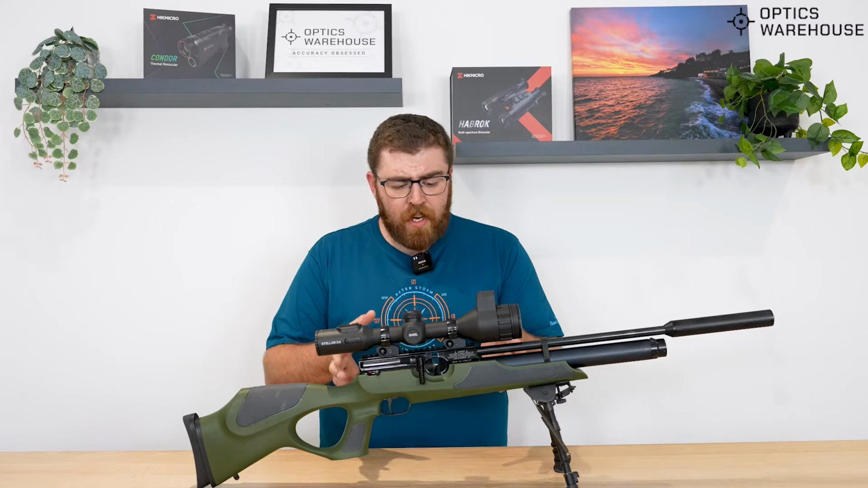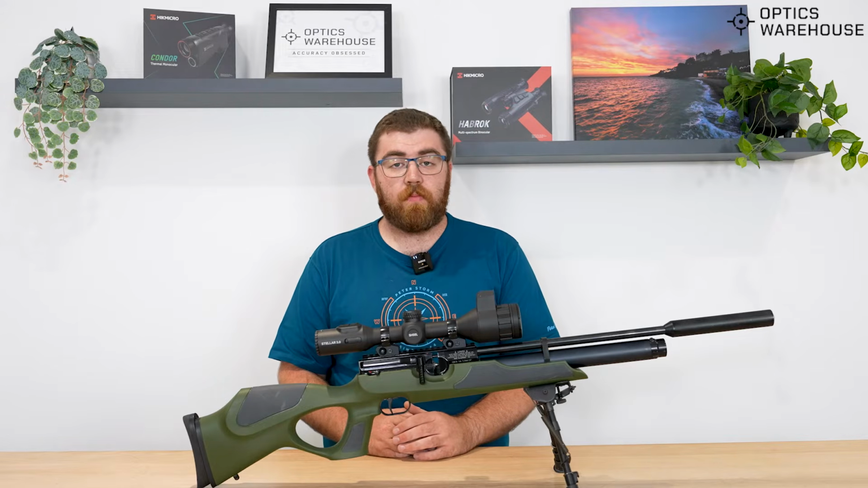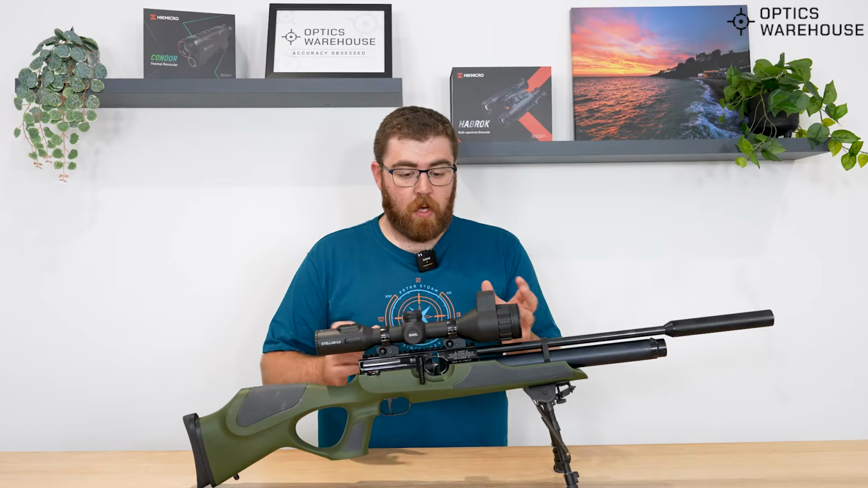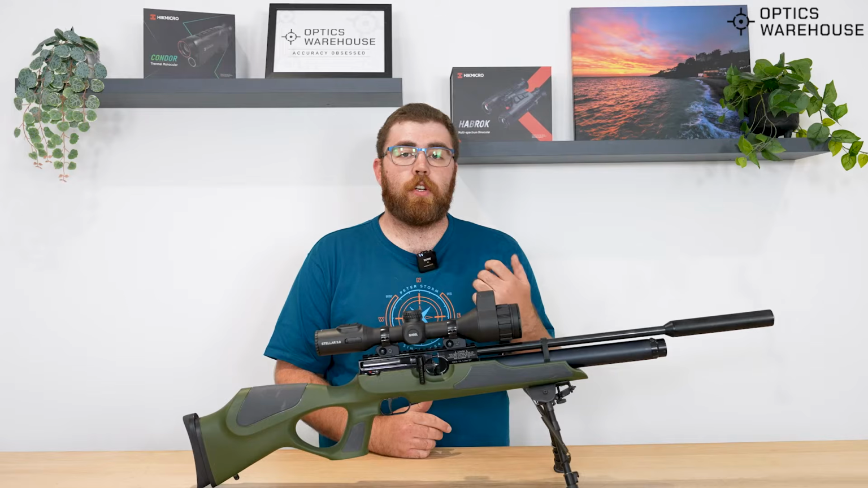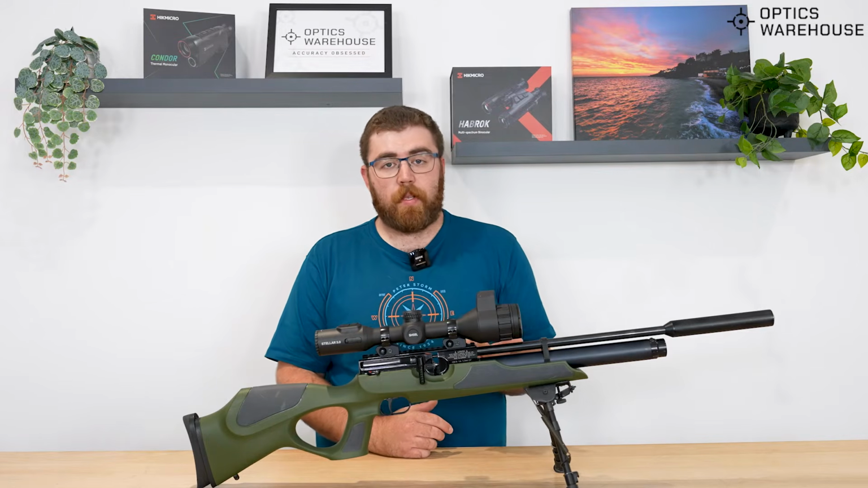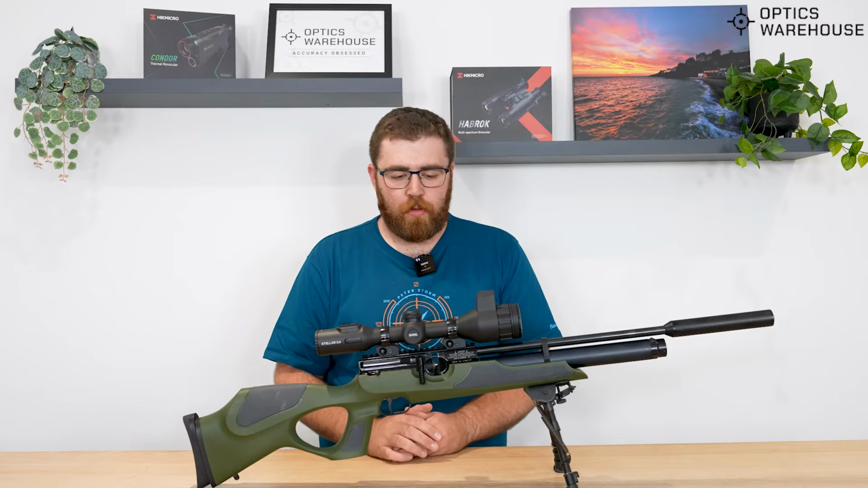So as you can see, I've got this fitted to my rifle here, and I've been doing some pest control with it and getting some really good results. So what makes this scope work so well? Well, to start off with, the sensor built into this is the 384 resolution at sub 15 millikelvin. So massive high-end sensitivity, but that sort of lower end resolution.